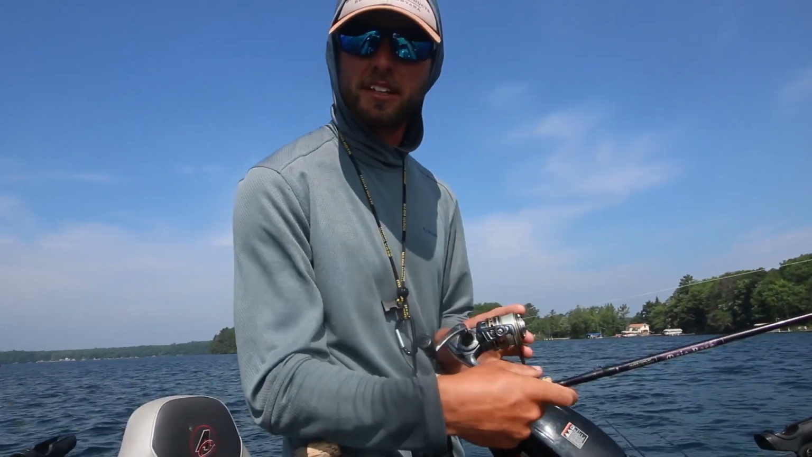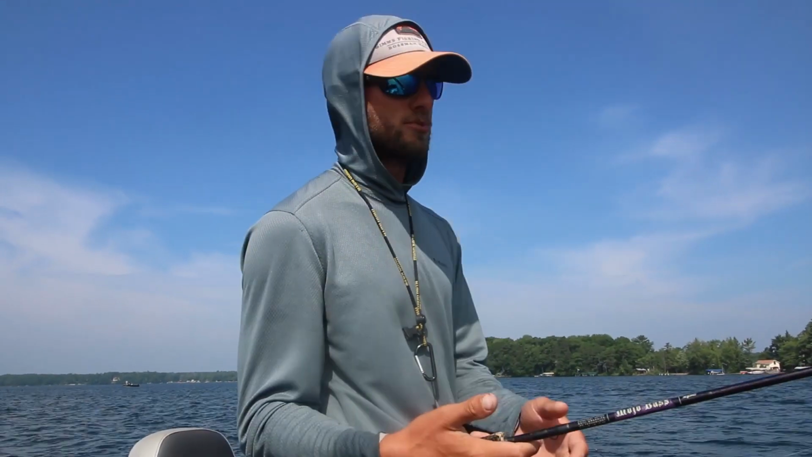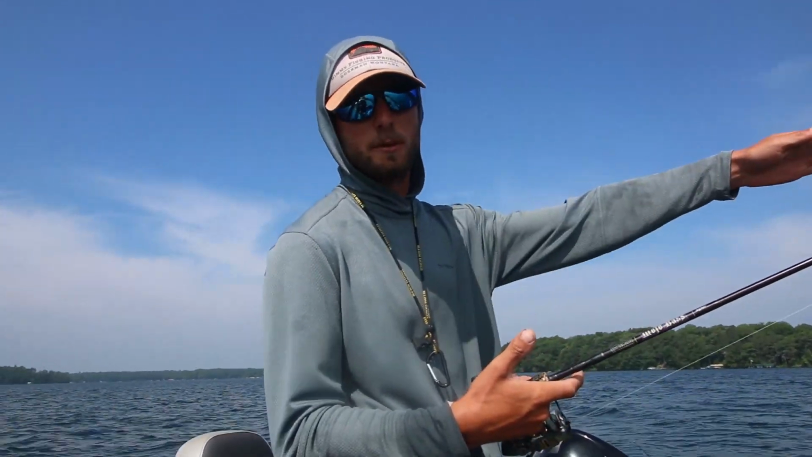If you want to get real technical with it, yeah, you can measure the length of your rod from here to there, but honestly, most walleye rods are either 6 foot or 7 feet long, so you can basically go at 6 feet from your slip bobber knot at the reel to the tip of your rod.